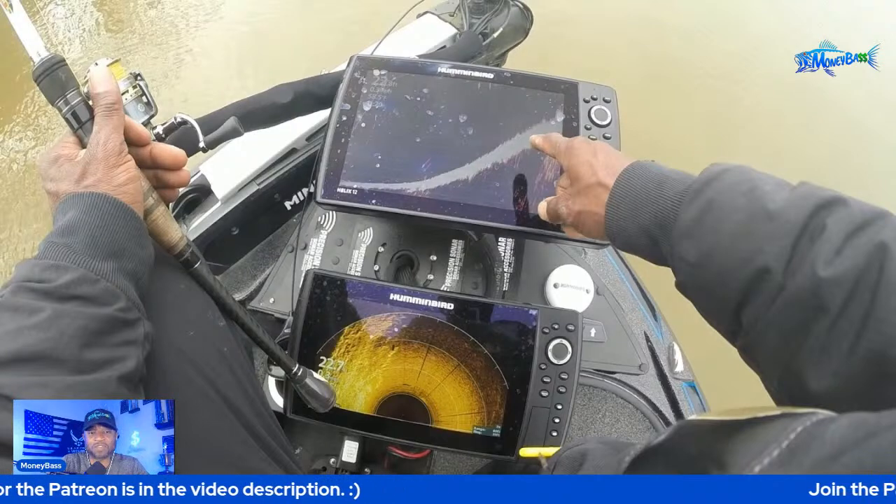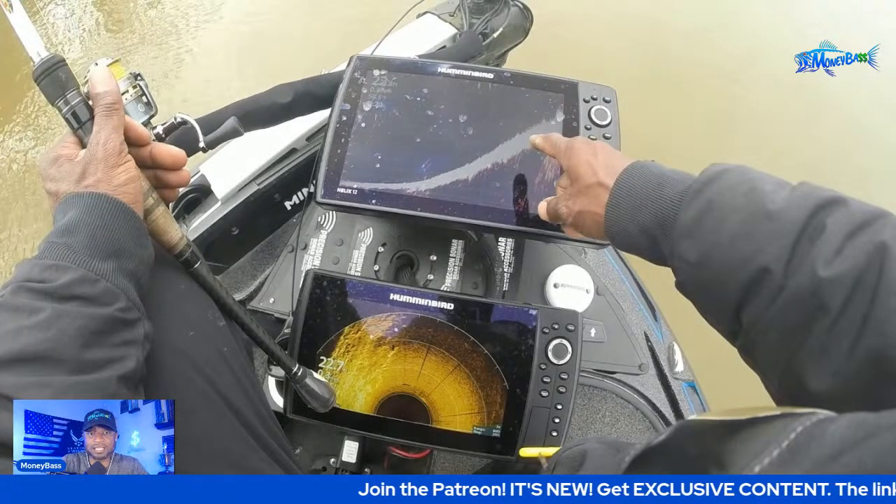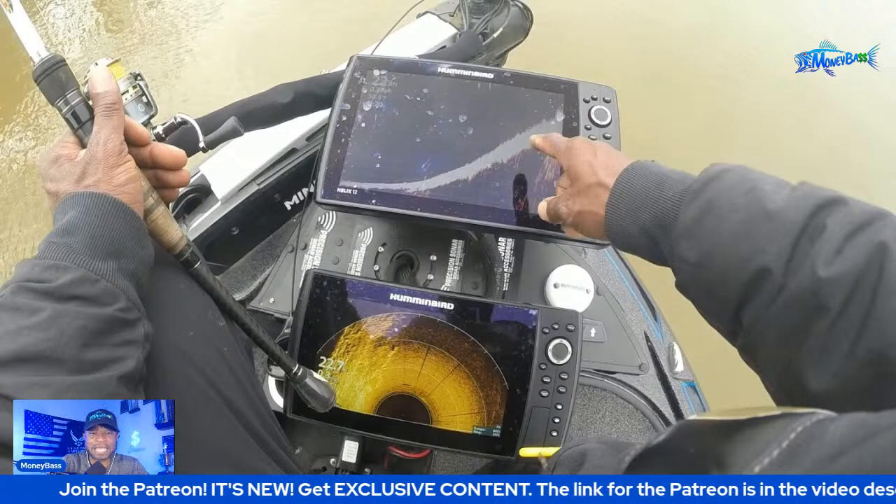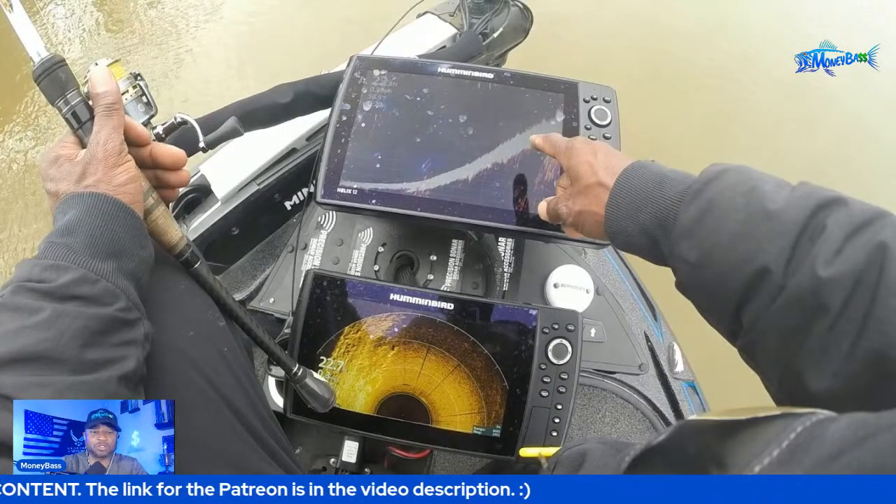So if you look where my finger is pointing right there on that Mega Live, that is actually some rocks right there. And you can kind of make out the outline of those rocks in there. And it's something that you would just have to get familiar with over time. Time on the water will allow you to do that.